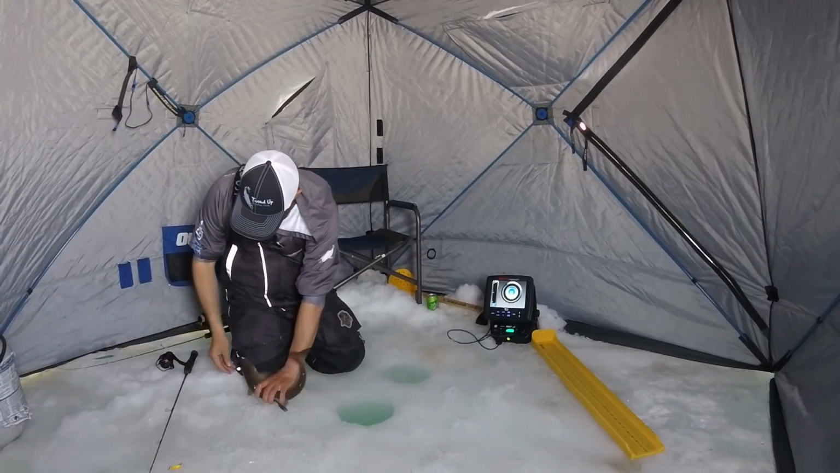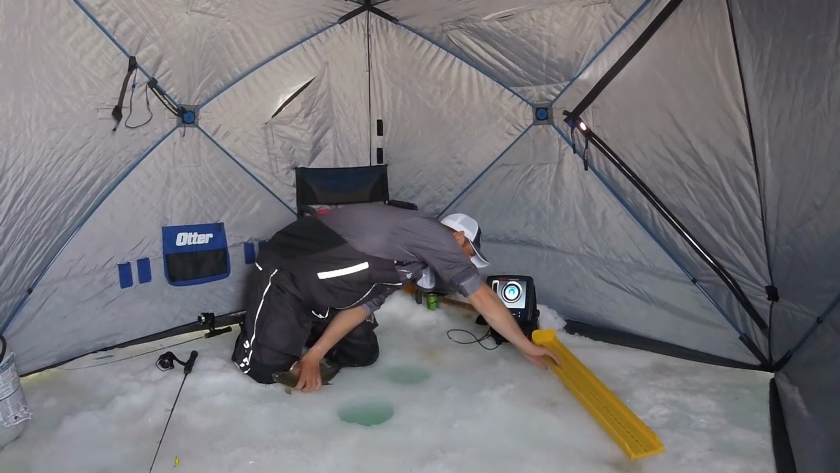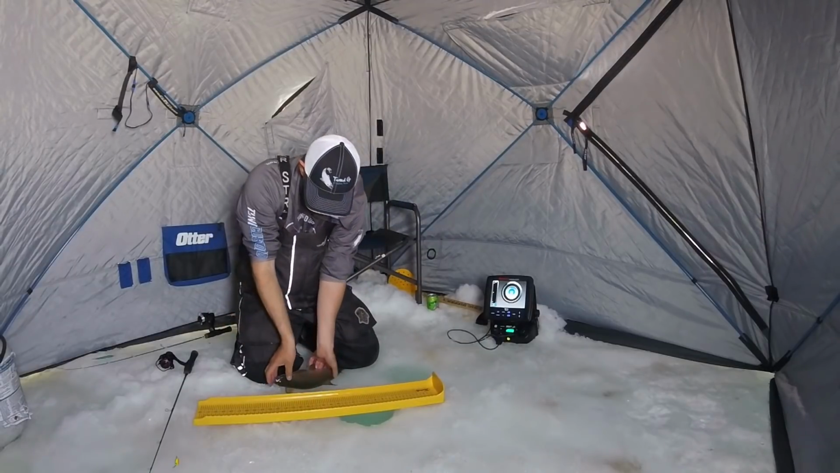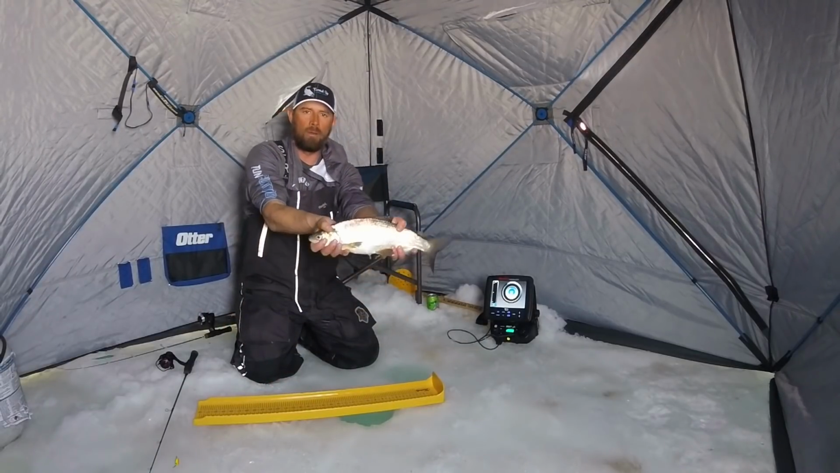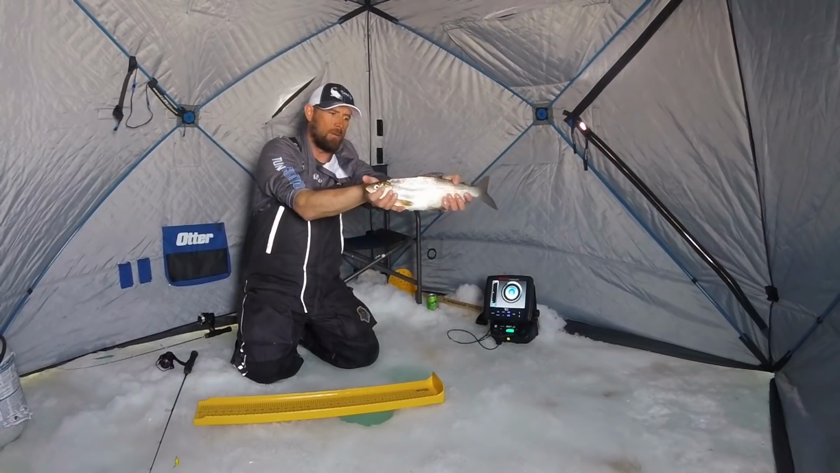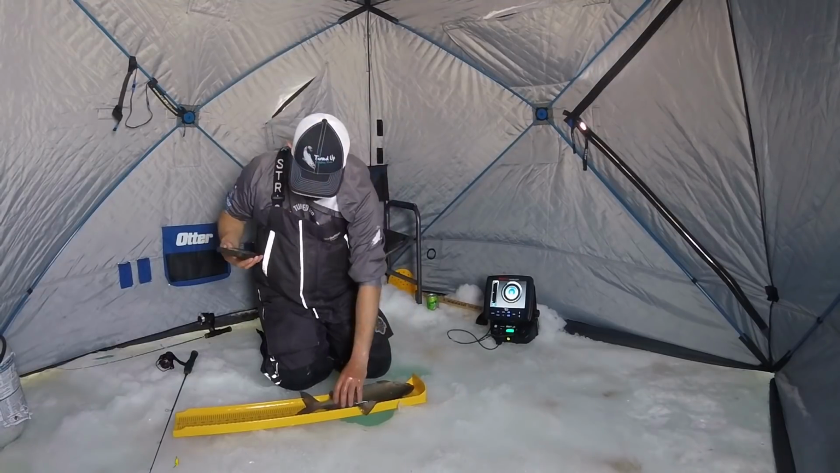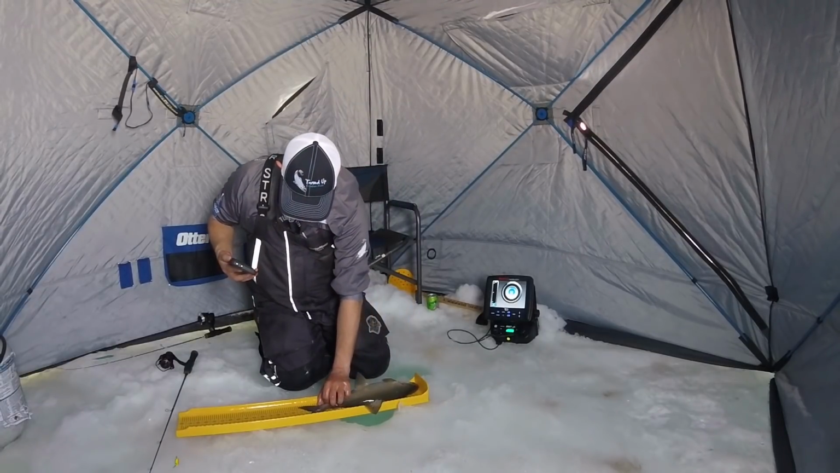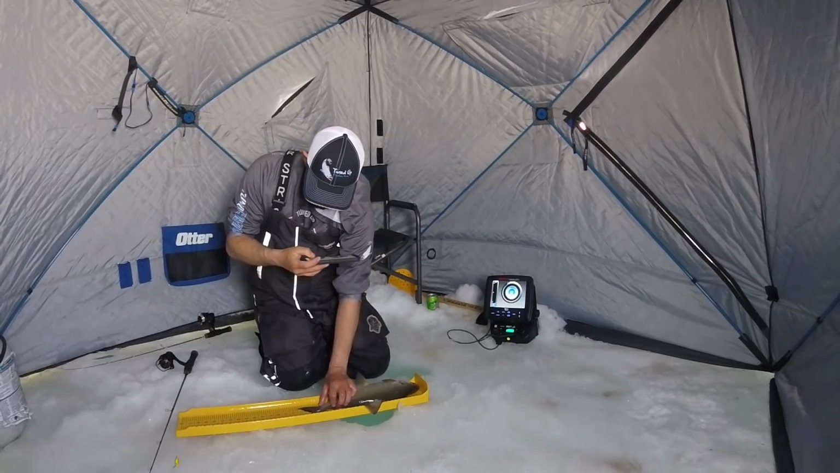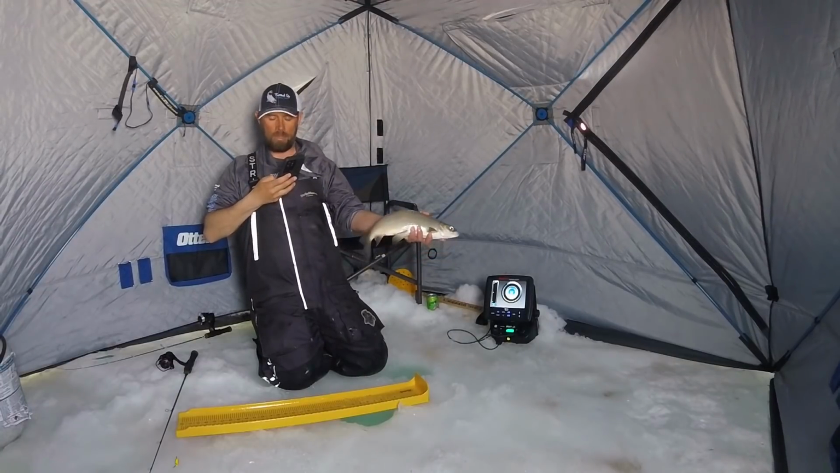Woo, baby. Yeah, that's a nice one. That's got to be 27 pounds, give or take. 26 pounds. Alright, here we go. Boom. Oh, yeah. Sorry, I'm not dropping you on the ice, buddy. Beautiful tulipy though, man. Oh yeah, that one's almost 17 and a half. 17, close. Let them go. Beauty.